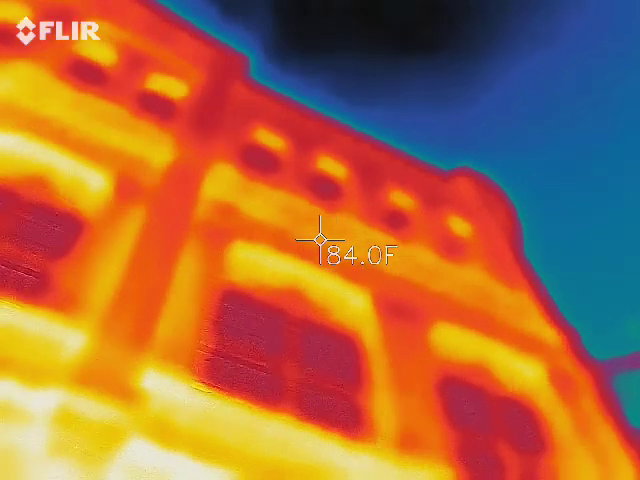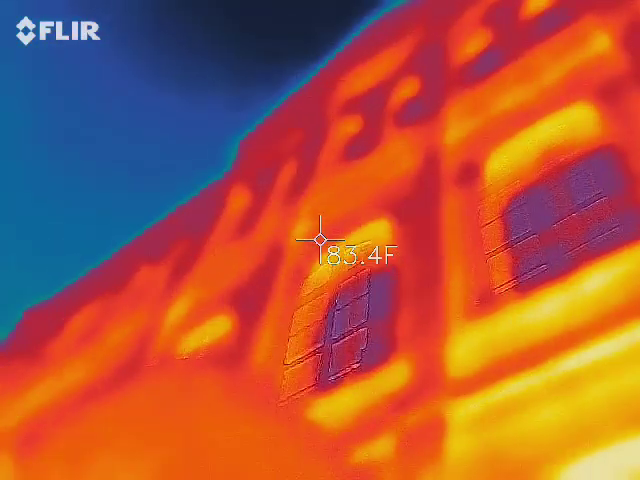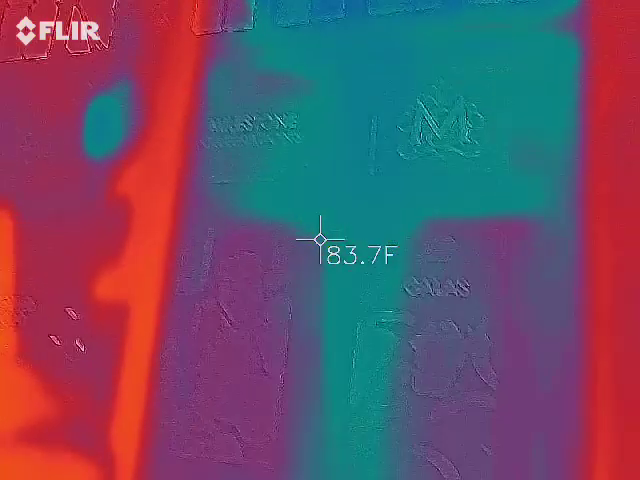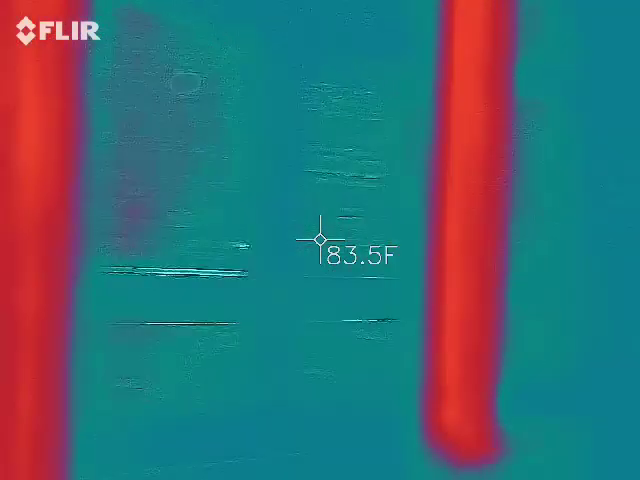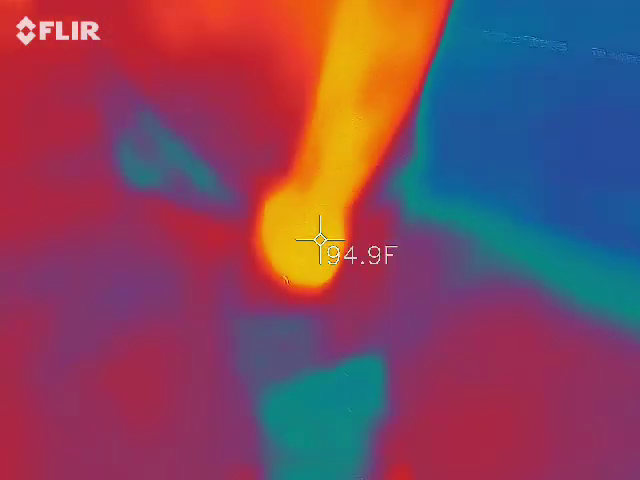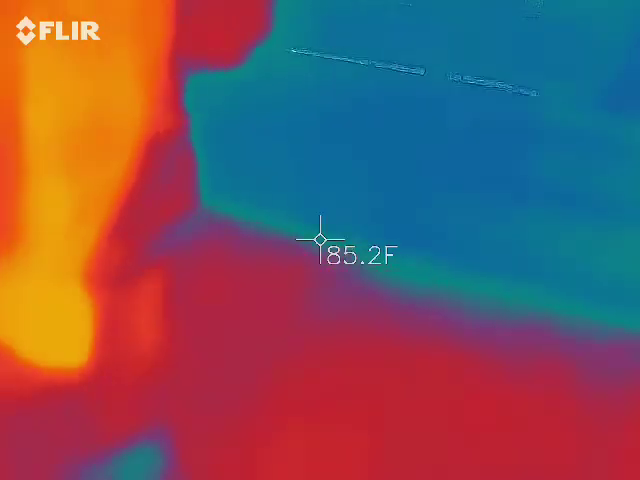Backdrop of my open house. And that's literally a photo studio. Yeah, that's what I'm saying.